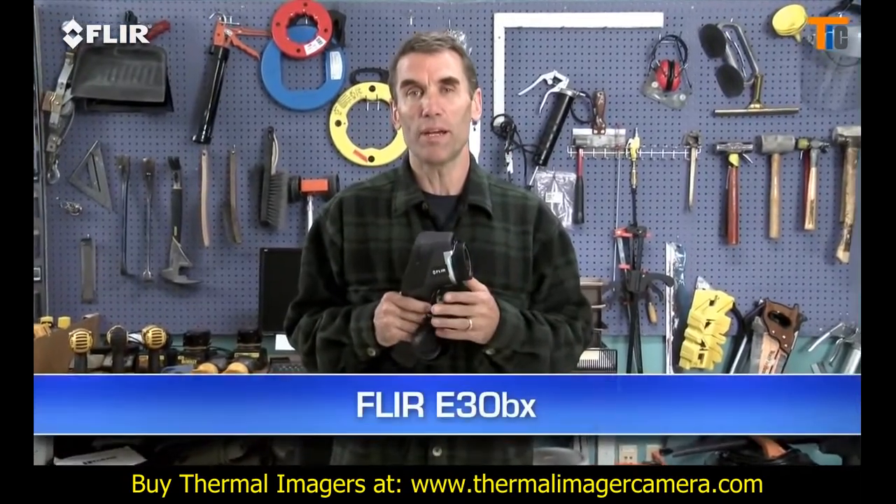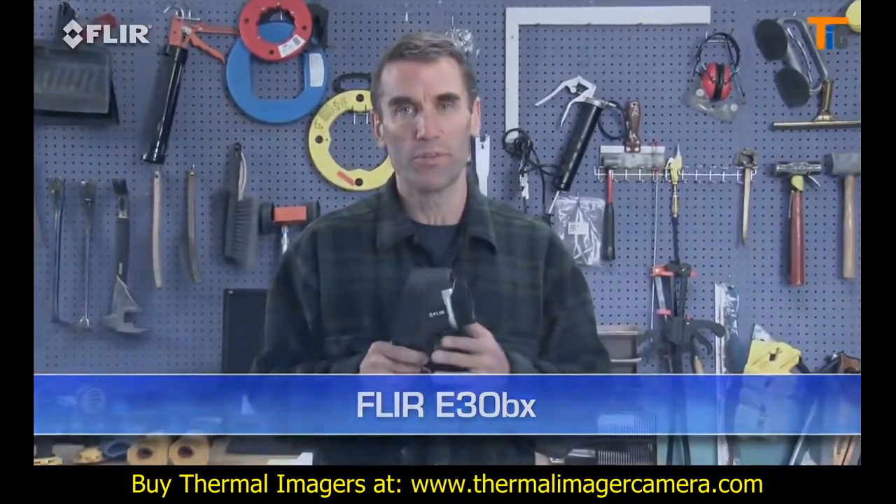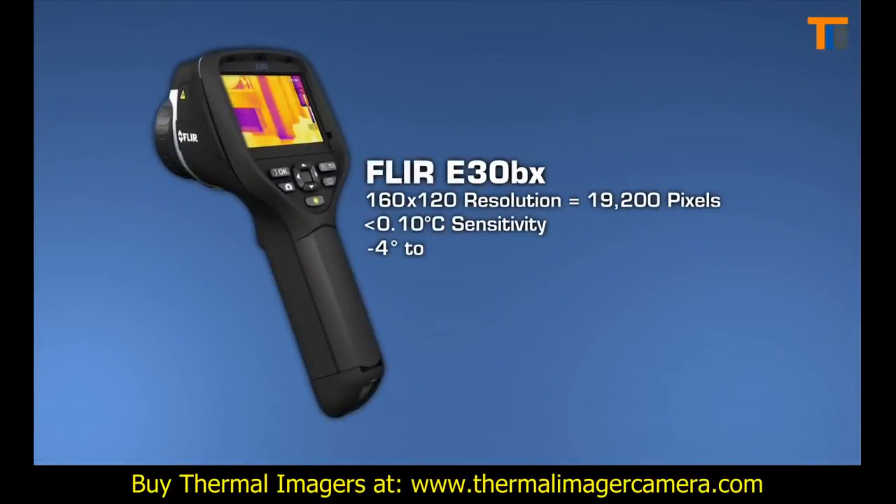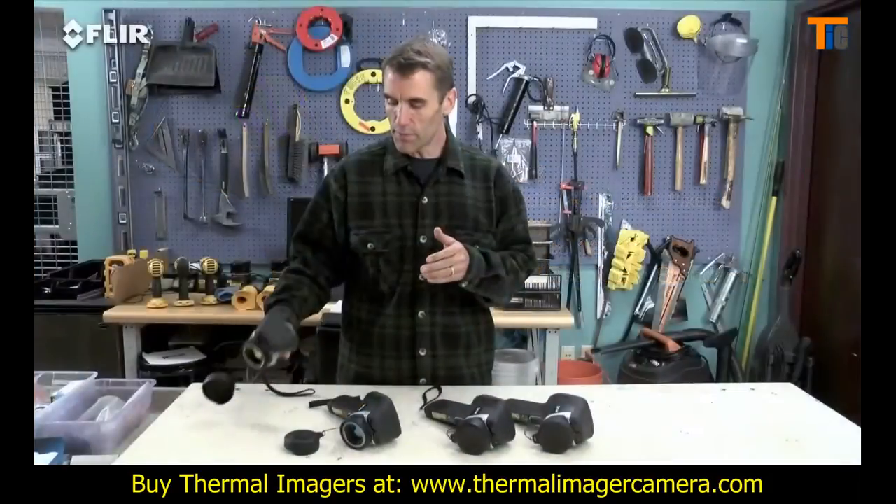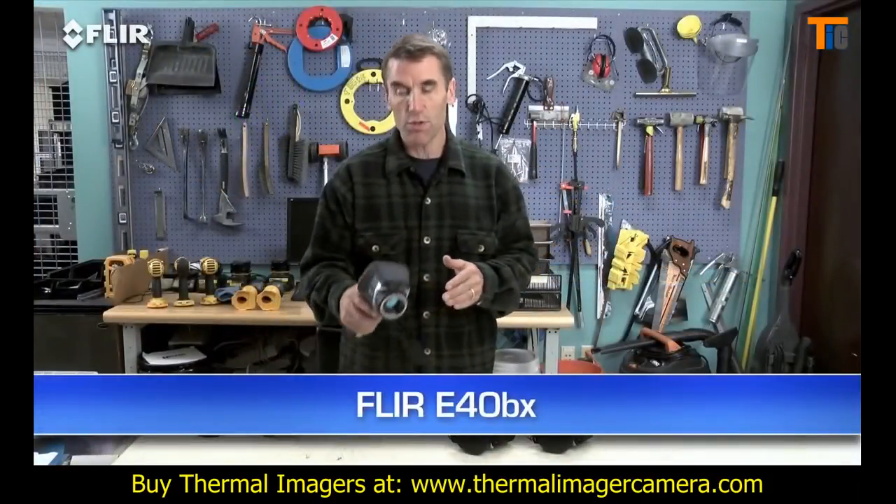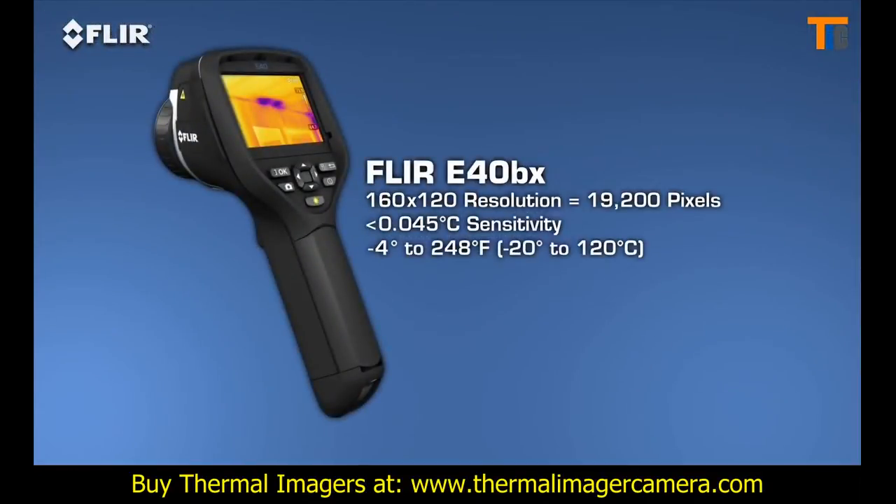The E30bx, which is the lowest priced E-Series building camera, comes with all these features. It has a similar thermal resolution and sensitivity as the i7, so it too exceeds the ResNet thermal imaging standard. Moving up the line, the E40bx gives you significantly higher sensitivity for better quality thermal images, so you can see temperature differences in more detail.